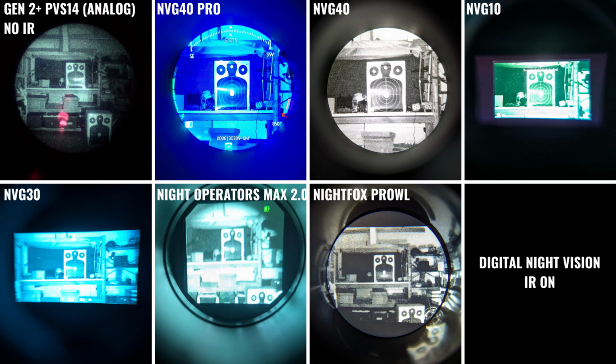We've got a nice lineup of budget-friendly devices, including the Night Operator's Max 2.0, which also sells for about $200, so it's probably the most fair comparison from a price perspective. The Night Fox Prowl is also $200, the NVG10, which was the first model in the NVG line, and this one is about $300, and finally the NVG30, which retails for about $495, and an analog Gen 2 Plus PVS-14 as a control unit, which I purchased for about $2,600.